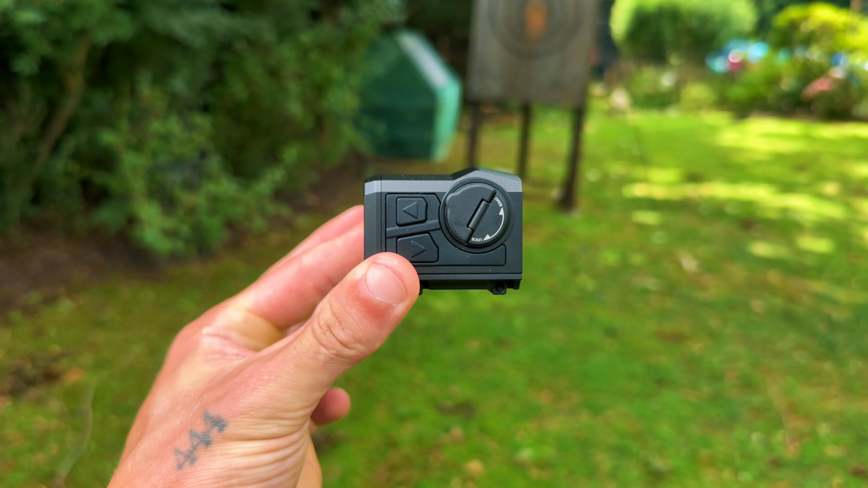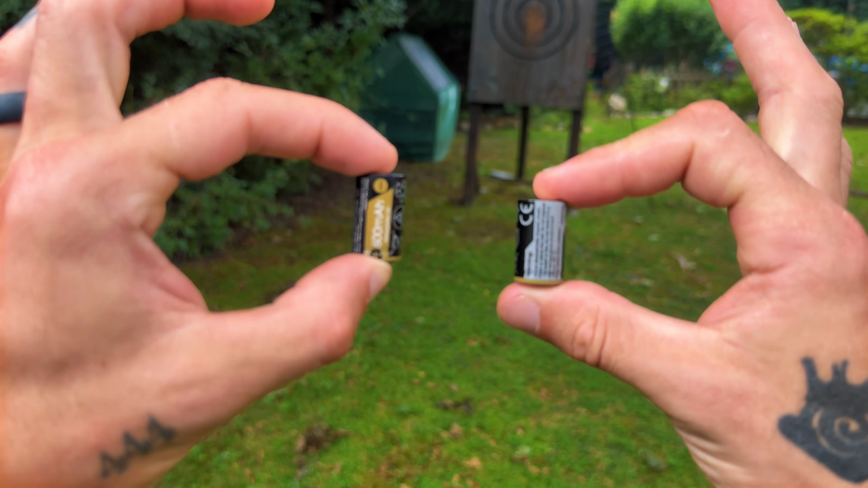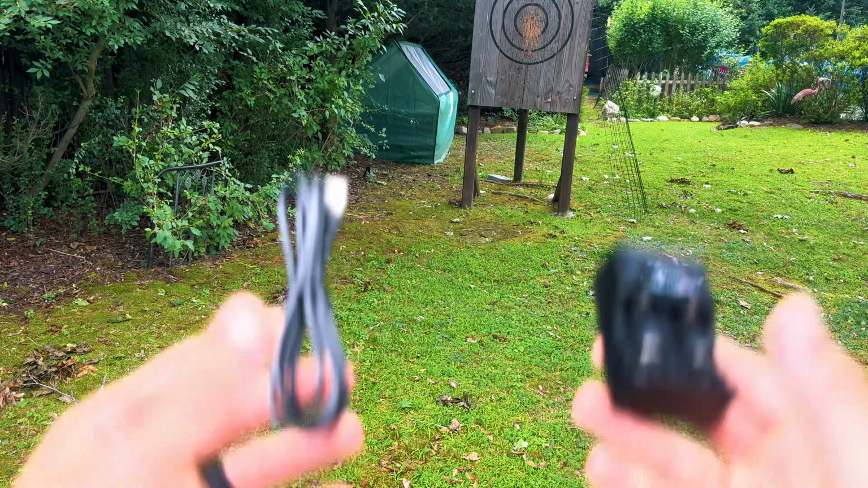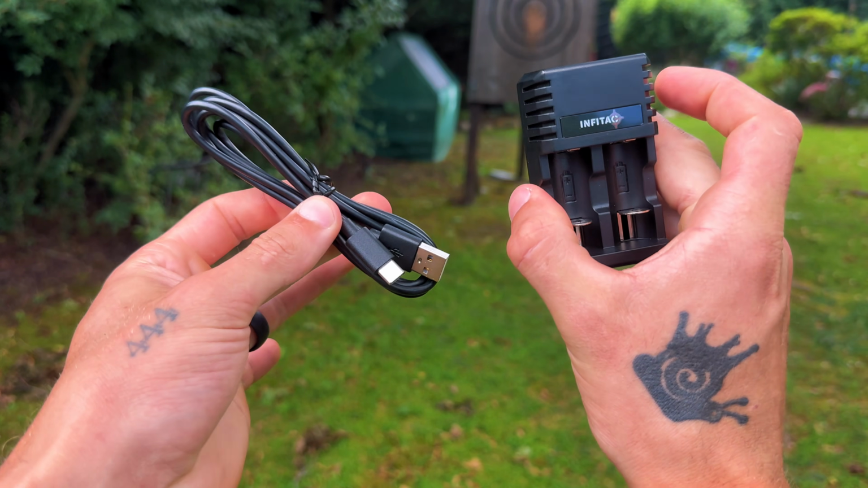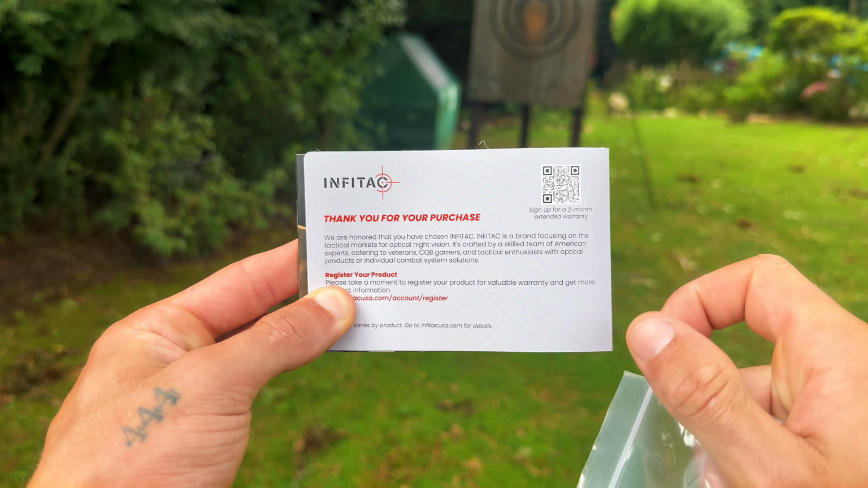Inside the package, you'll find a digital thermal optic, an RMR mounting plate, 2 rechargeable 600 milliamp CR2 batteries, the charger and the USB charging cord, the mounting hardware, and a 3-month warranty code.